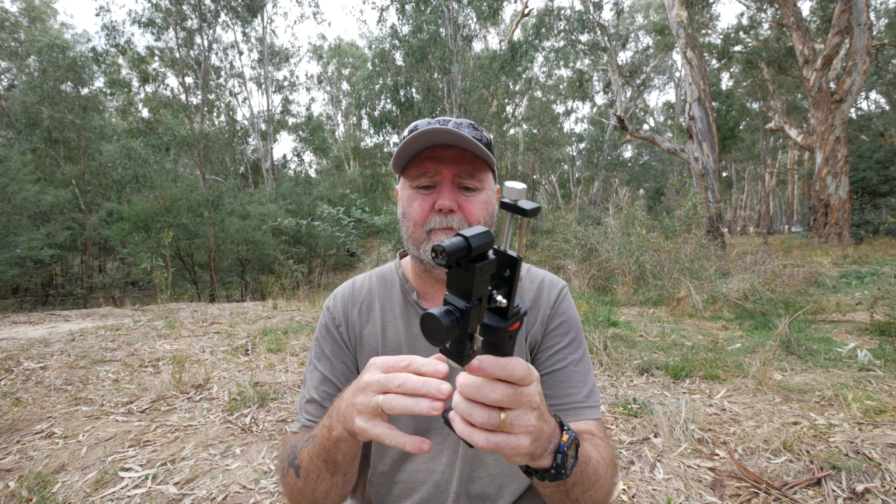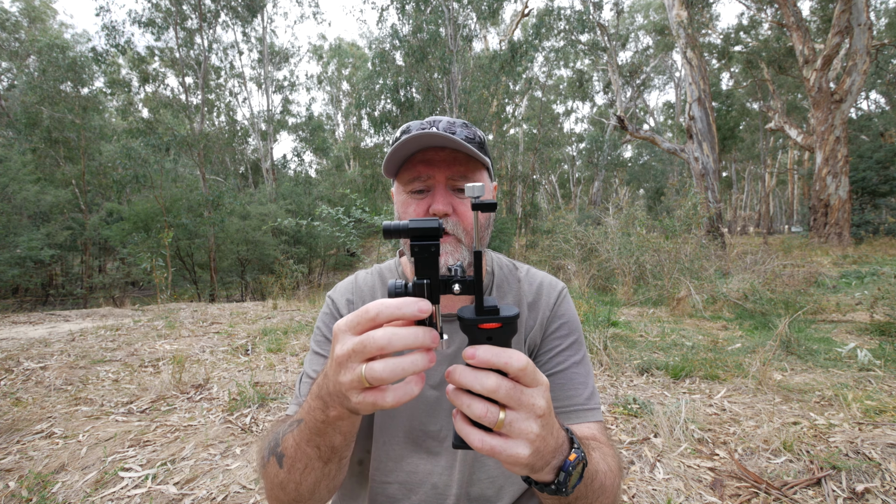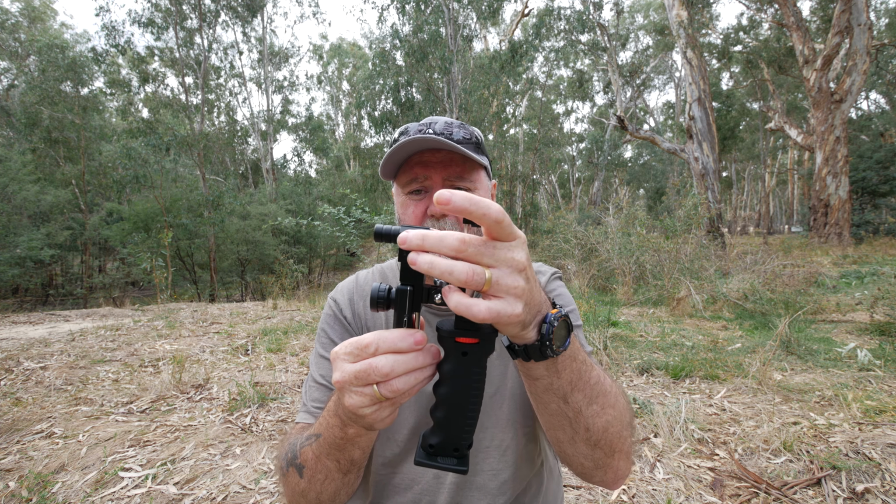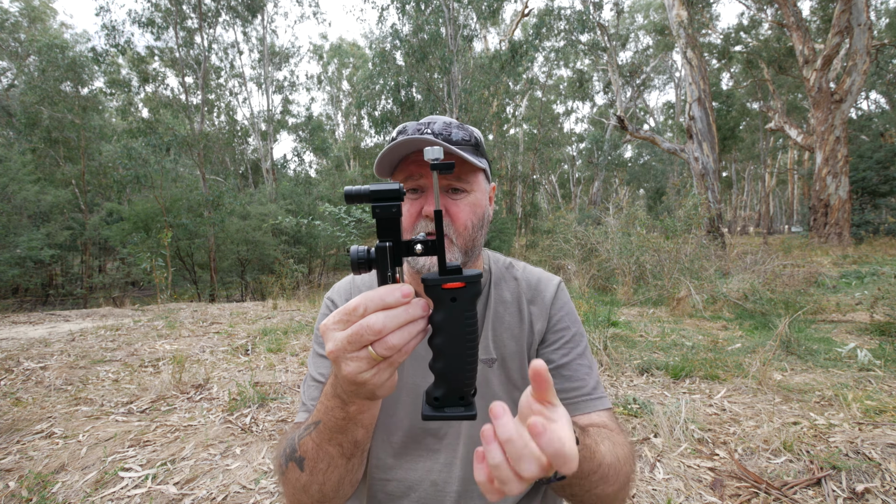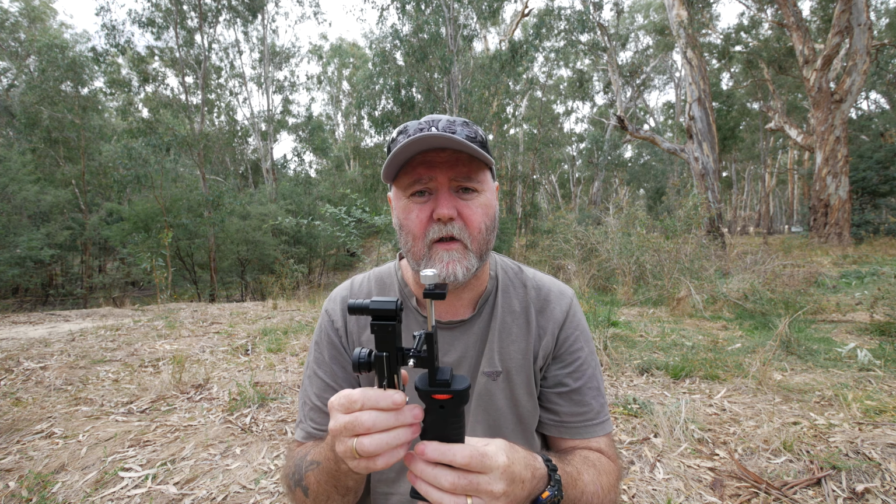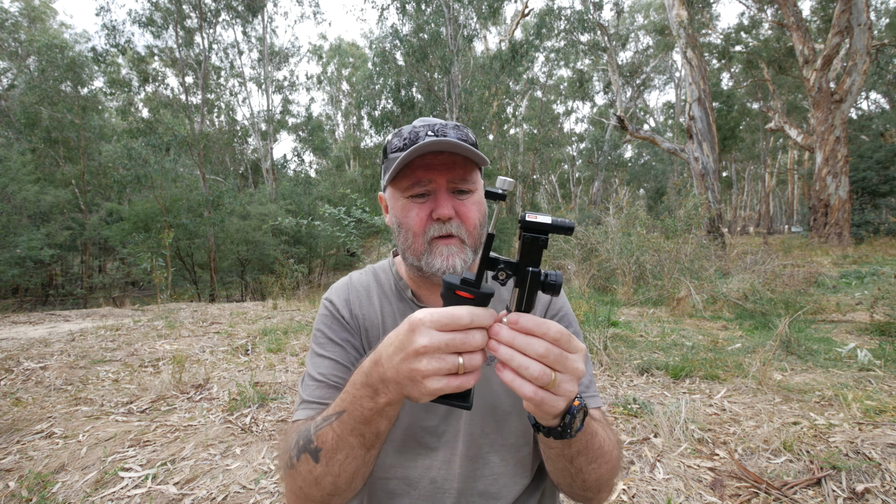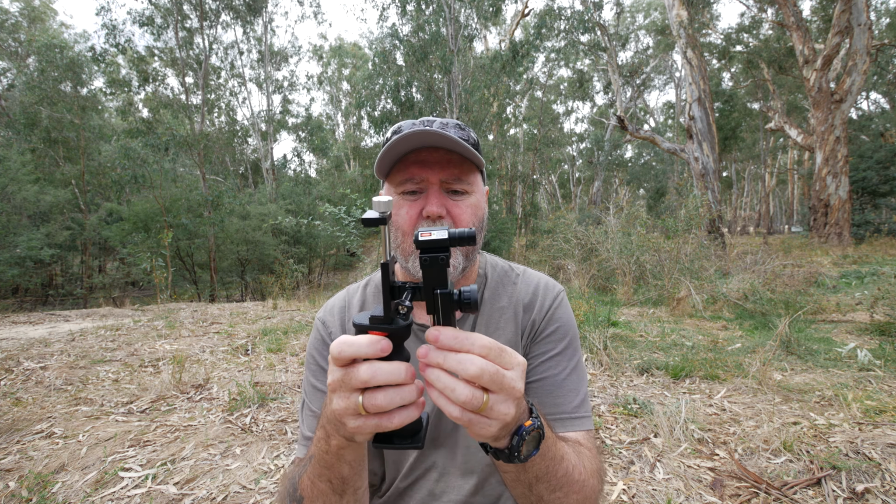Alright, on the pros. The camera unit itself is really good. The fact that they throw in the laser pointer and this contraption and the handle, so you can rig it all up together, makes it really user friendly. I've found that when I'm using it, I'll tilt the screen back a bit so I can use it like that, and it looks and works really well.